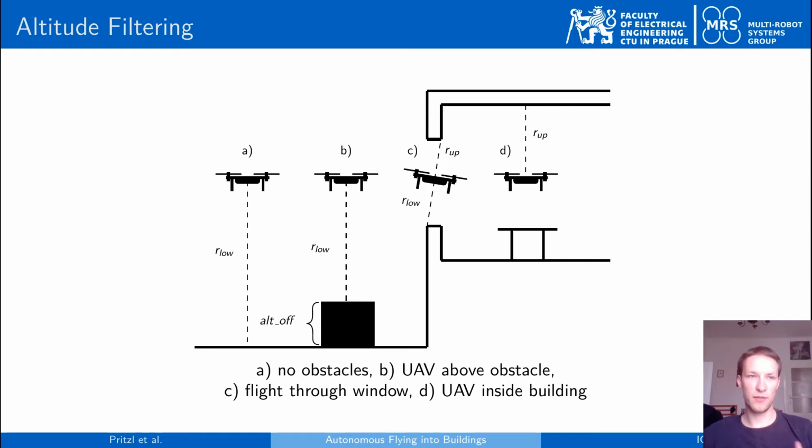Therefore, we have developed an altitude filtering algorithm based on a combination of median filters, which filters these changes and provides the UAV software with reliable measurements. Also, when the UAV is inside, we employ data from two laser rangefinders, one of them facing up and measuring the distance from the ceiling, and the other one facing down and measuring the distance from the floor.